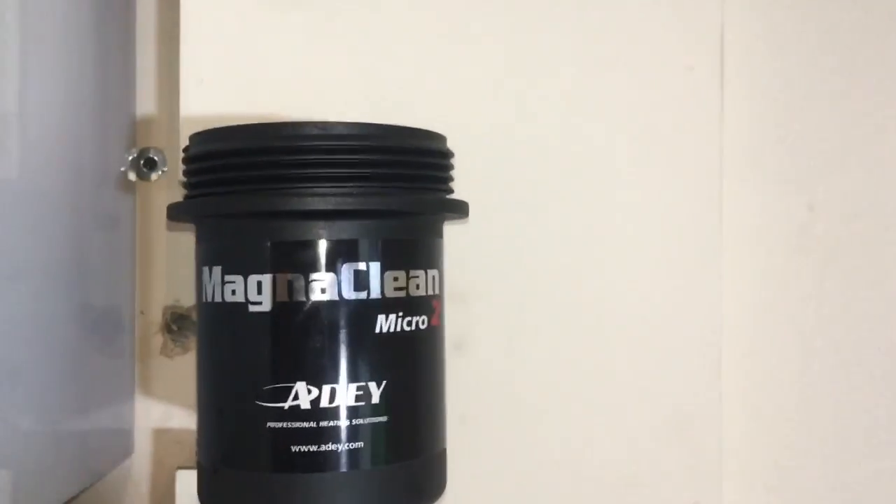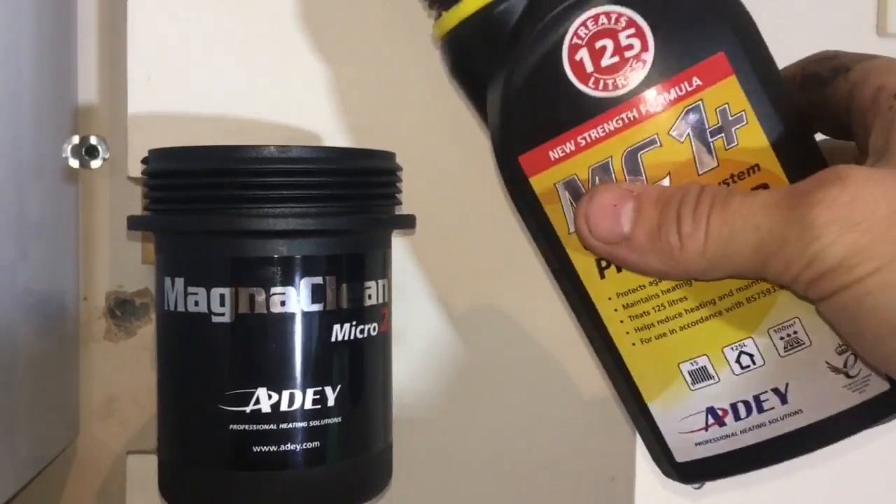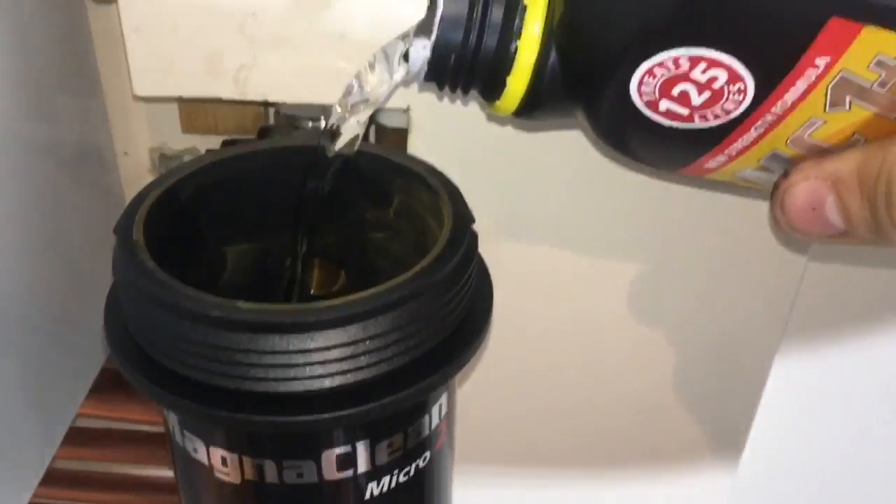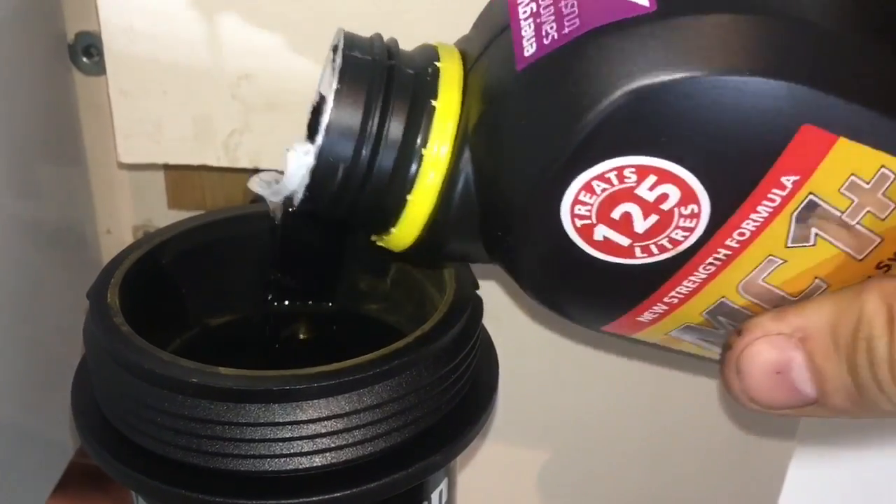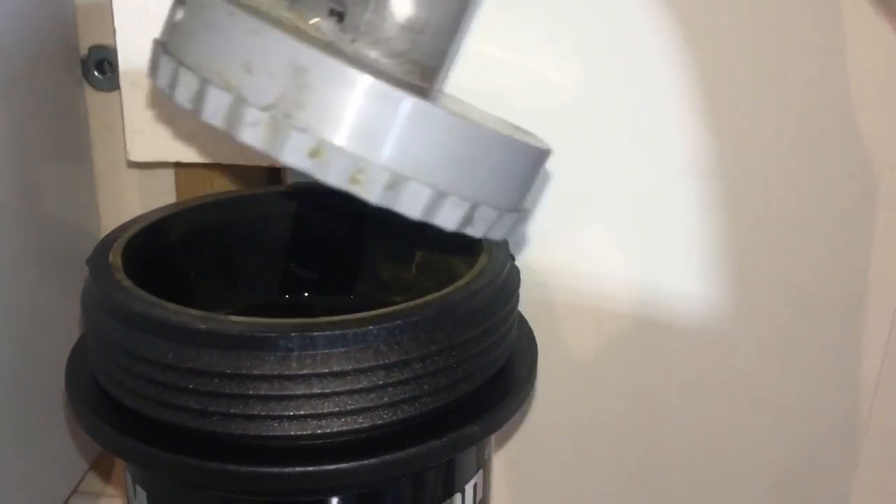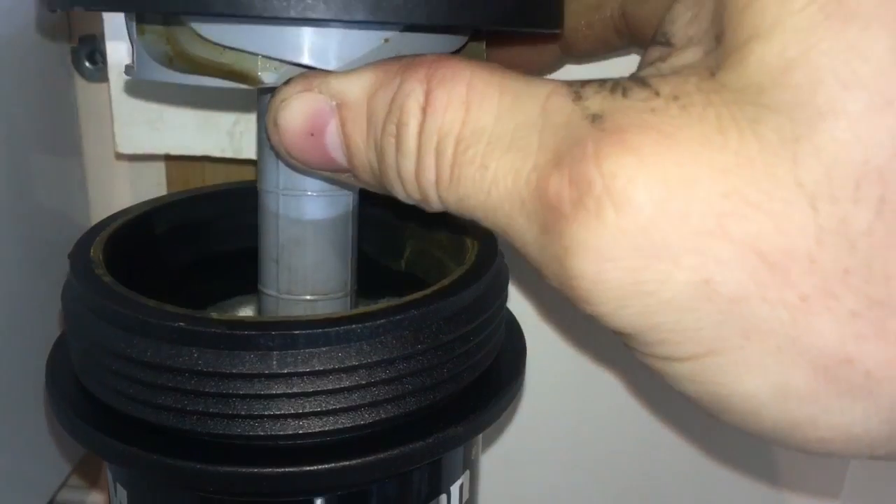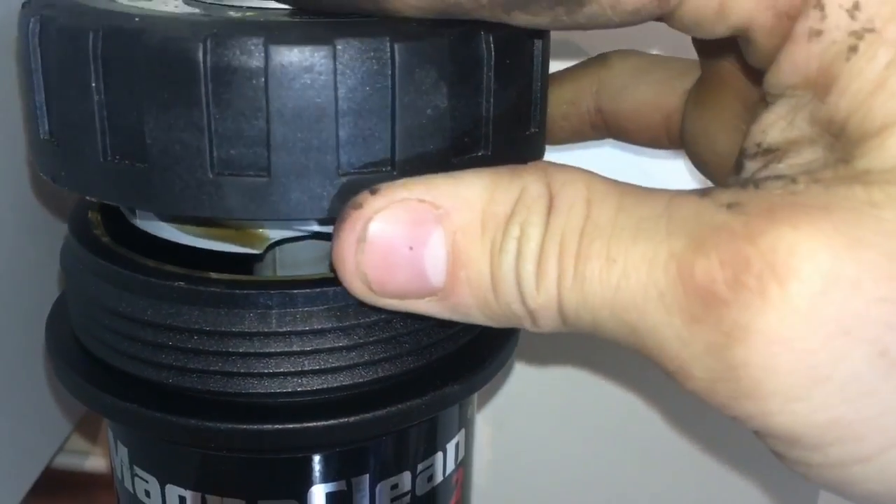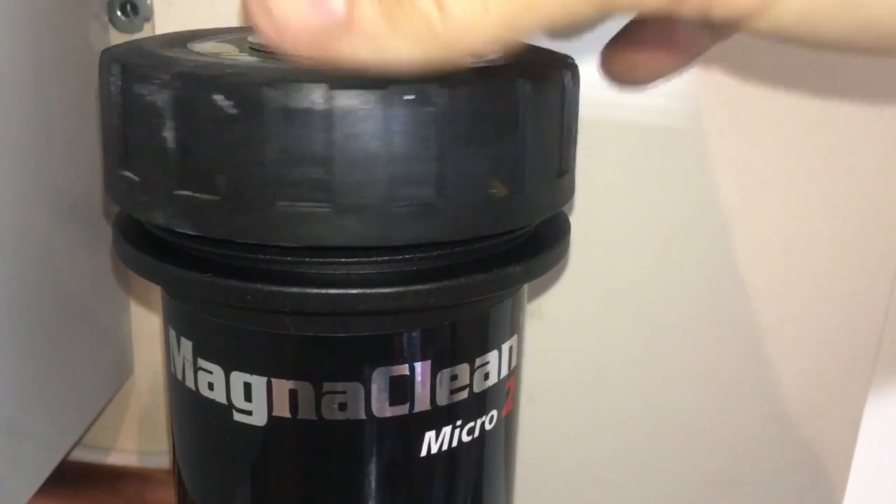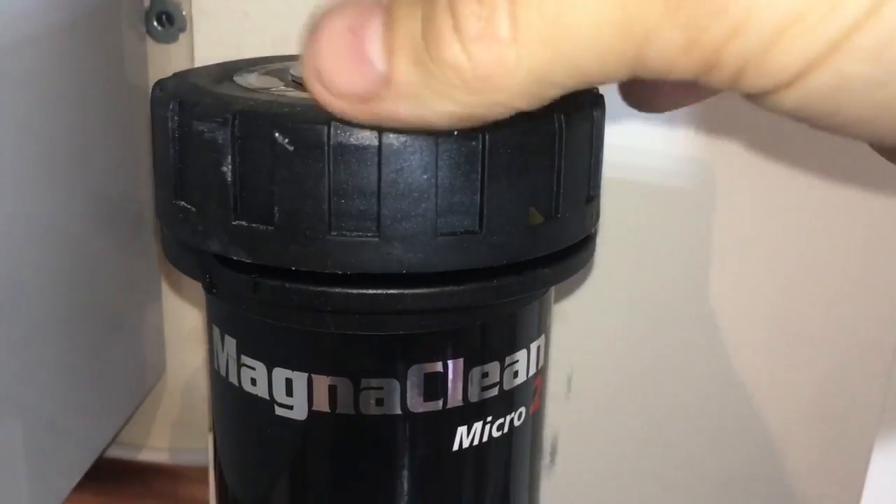Okay, so when we're done, Micro goes back on and then we can dose our inhibitor. Now the important thing on a Micro is you can't fit a whole bottle of inhibitor in, so you just got to fill it. See there, gone to about there, because when we put the magnet in, the level will raise and we don't want to spill any over the edge. I think I've gauged that just about right. There we go, see we're losing a bit there.